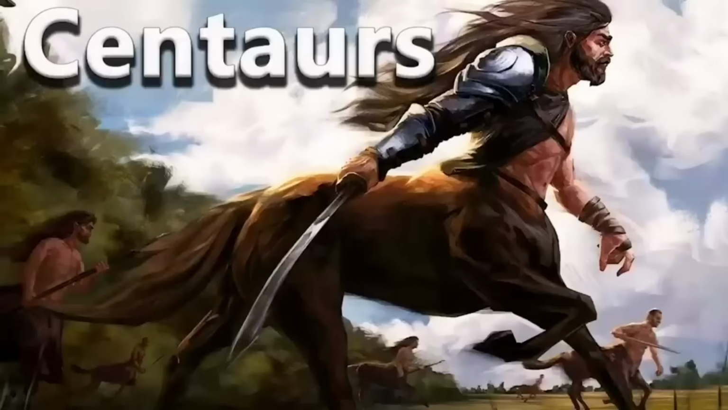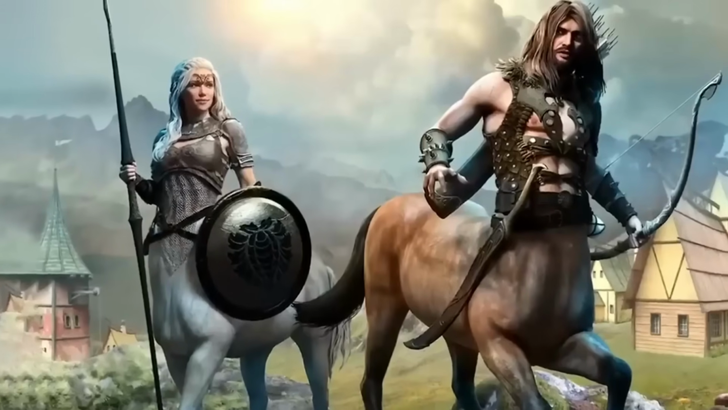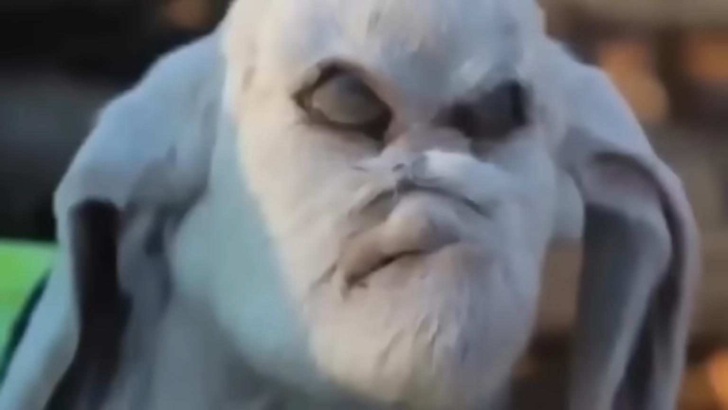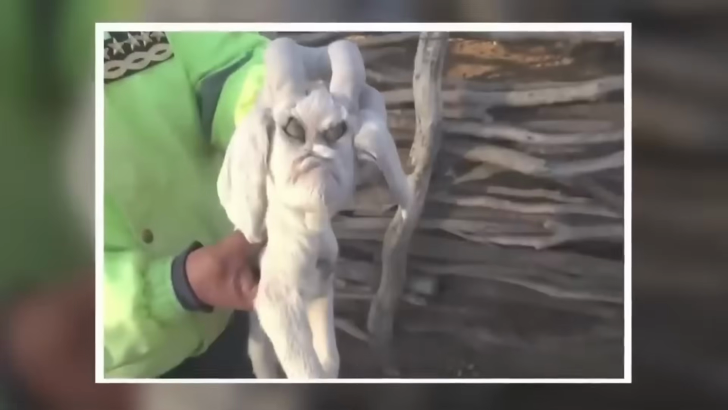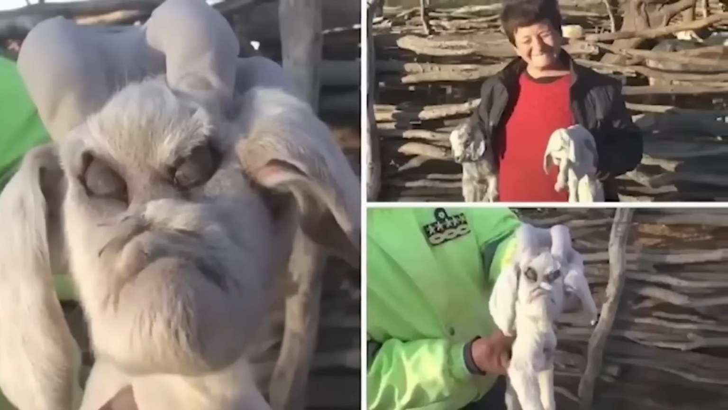Billy. You know those mythical creatures called centaurs? They're like humans with a horse's body. Well, check out this newborn goat from Argentina. It has a face that looks human. When the folks in the town saw it, they thought something magical must have been involved in its birth. Some say it's just a weird birth defect, but most people are calling it a real-life centaur. We've seen some bizarre animal videos on the internet, but nothing quite like this goat with a human-like face.